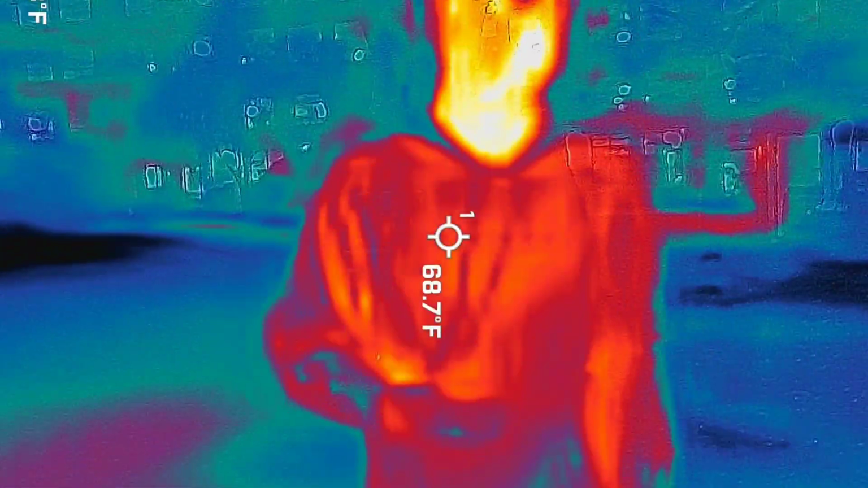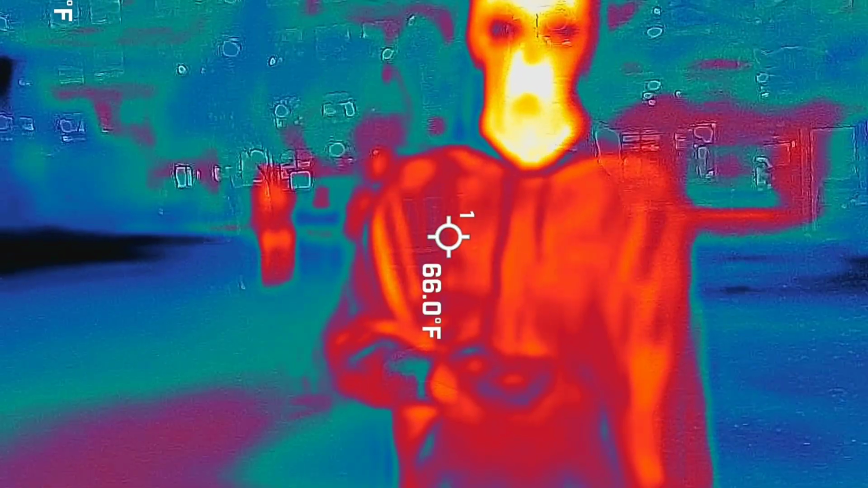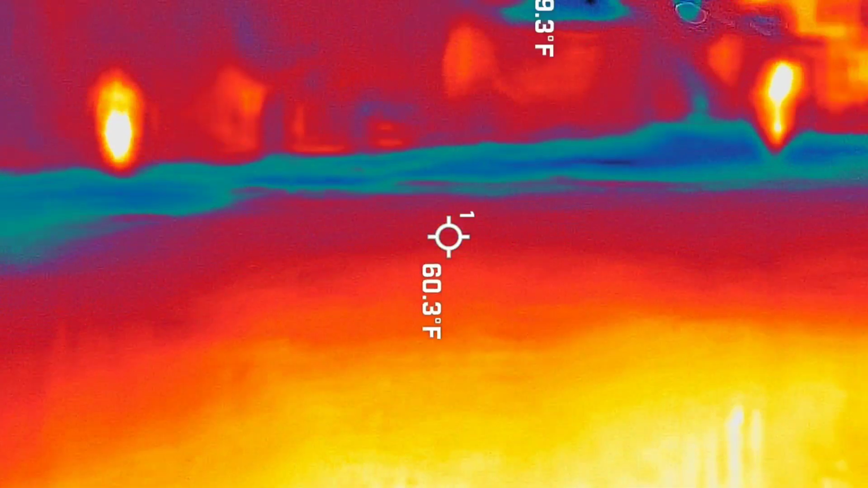Go walk in front of me. Go slow though, okay? You want slow movement. Oh, dude. There's no line. Stay there. I'm gonna show you what you look like on this camera. It's hilarious. Lift up your arm. That was like a beast. Look. That's because I'm wearing glasses. Watch you lift up your arms. Cool. That's hilarious. Creepy. It does look creepy.